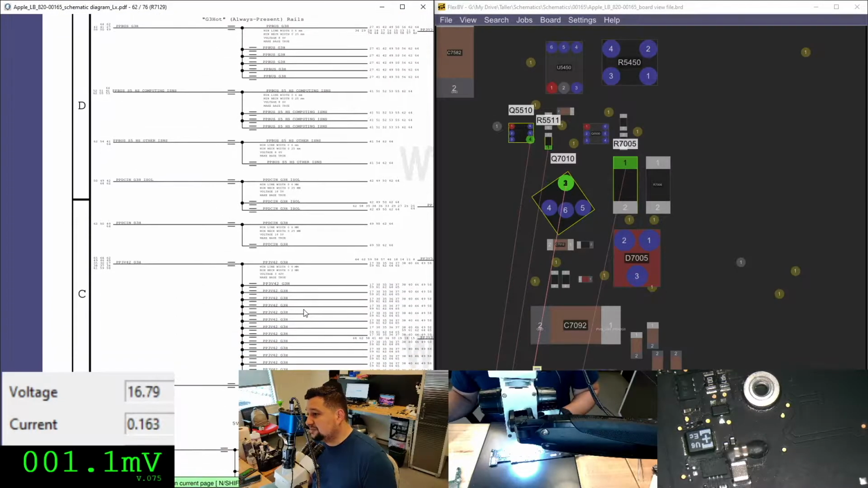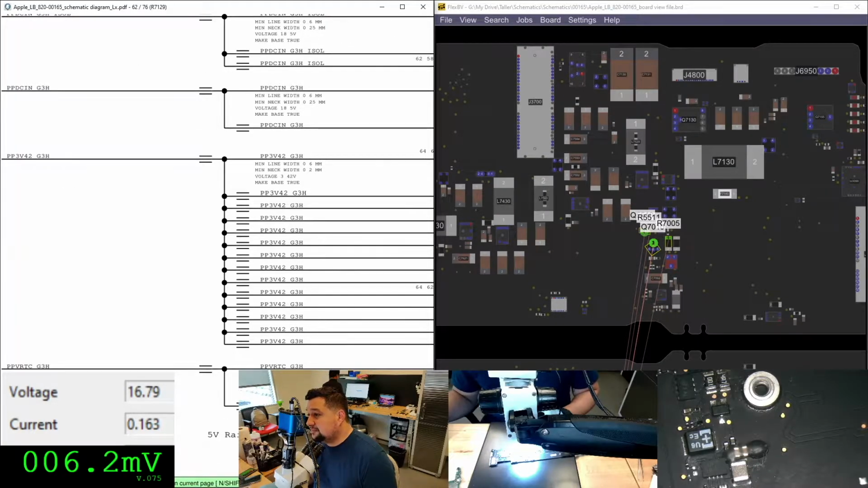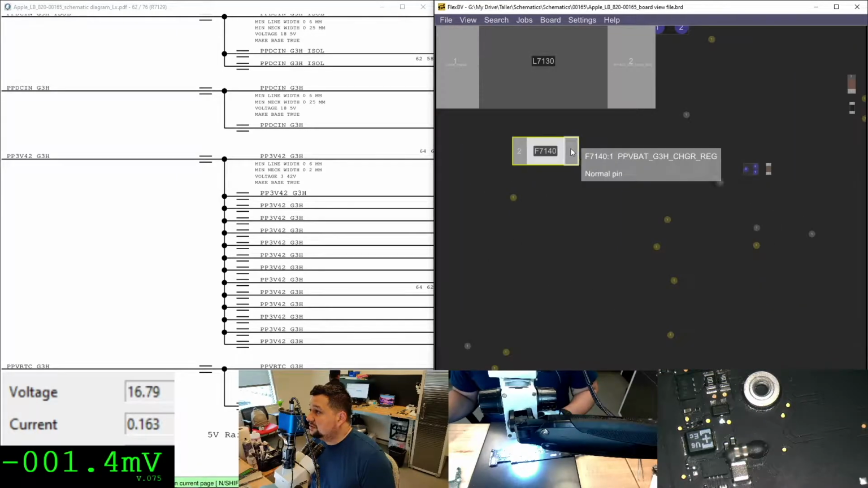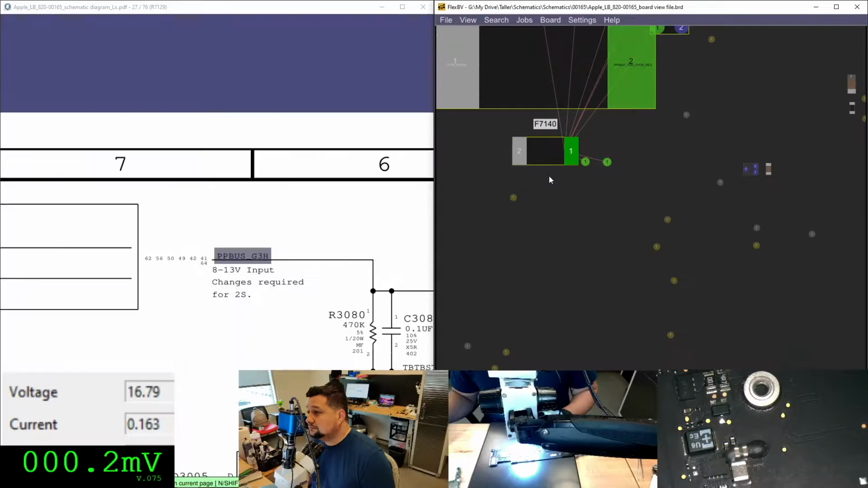Who creates PP bus? At this point, I'm not even going to check PPB-RTC G3 hot because I'm not worried about the RTC signals. I'm worried about power. I don't have PP bus, so I'm going to check my PP bus G3 hot. Okay, so I'm going here, to my PP bus, and who creates PP bus G3 hot? Just found it.